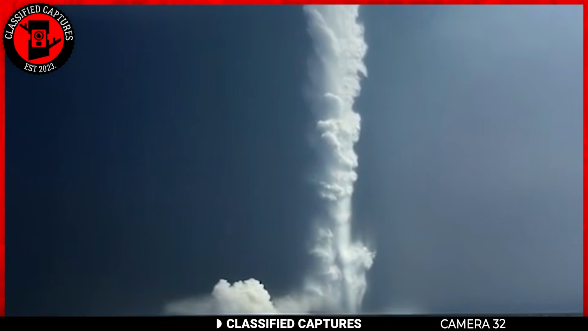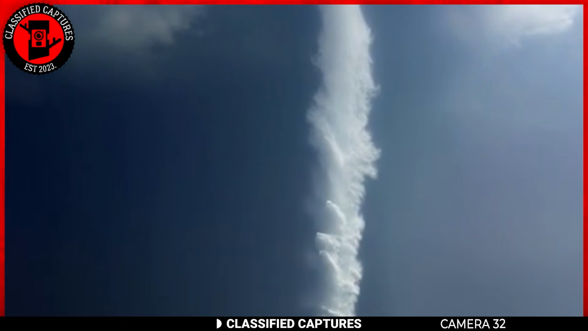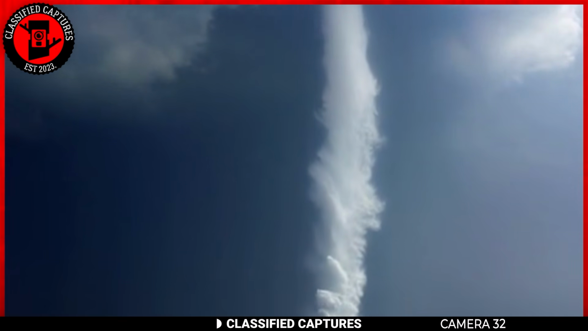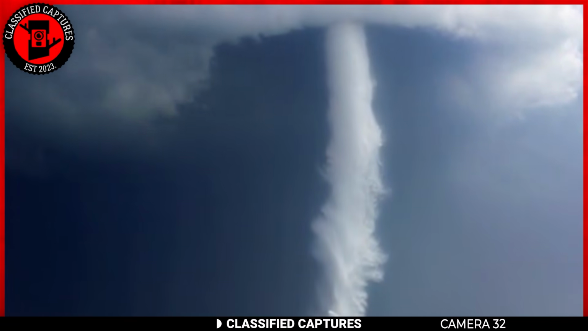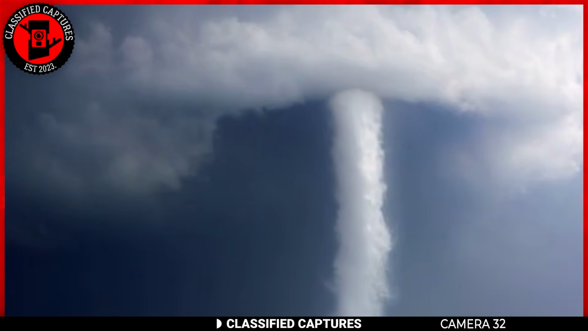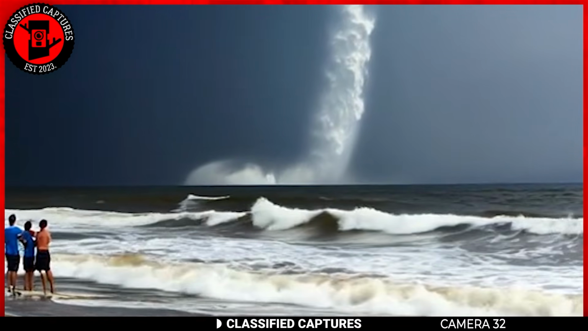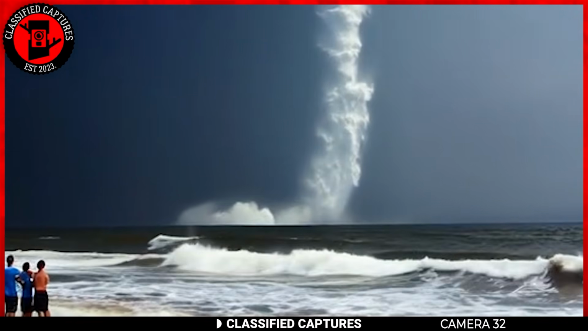It's a tunnel of water stretching from the sea all the way up into the sky. At the top, there's this ring of clouds that looks almost like a donut, and right in the center of it is where the column of water is coming down from, connecting right back into the ocean. It's mesmerizing, but also a reminder that nature can be terrifying, especially water.